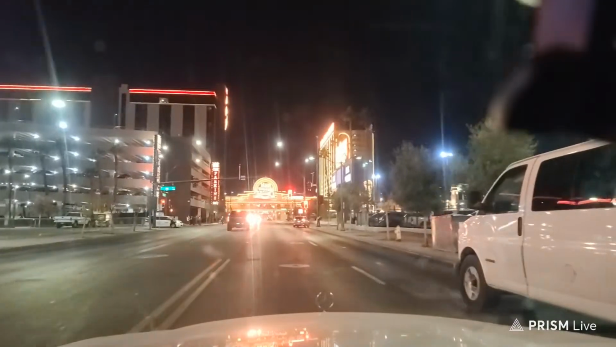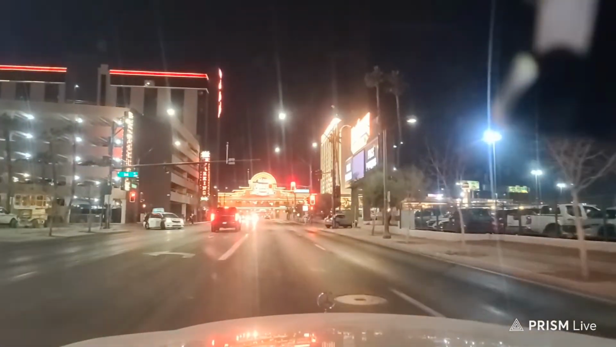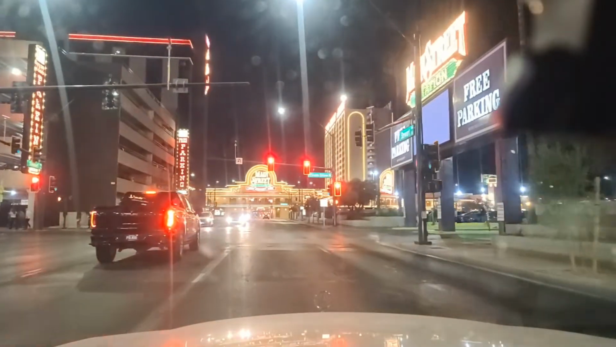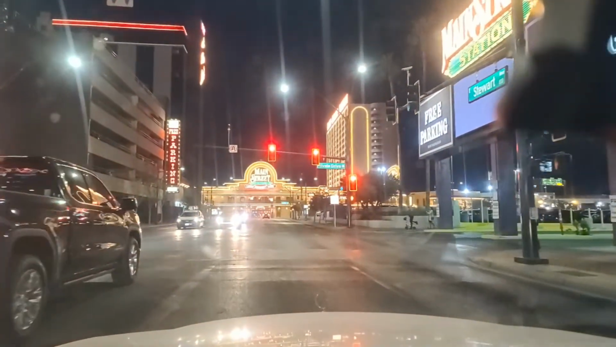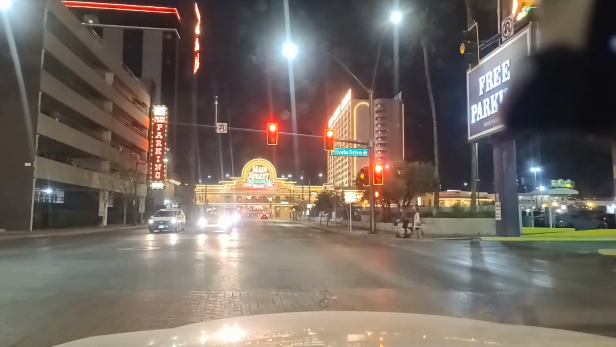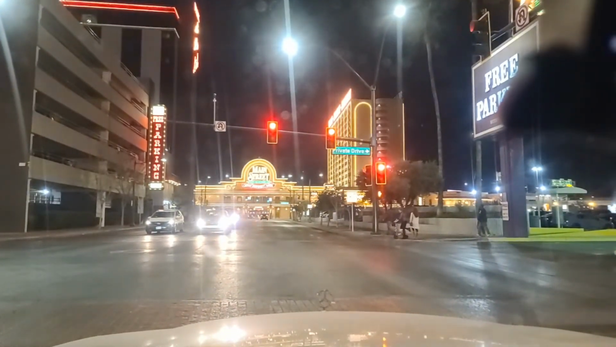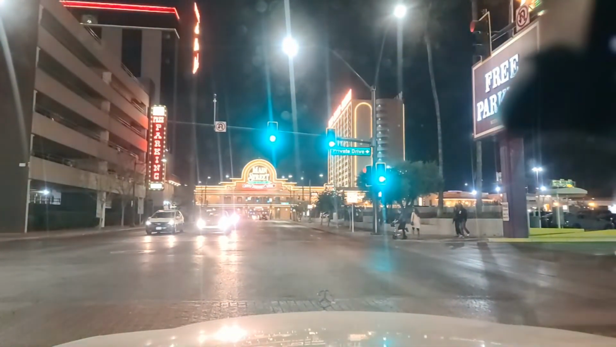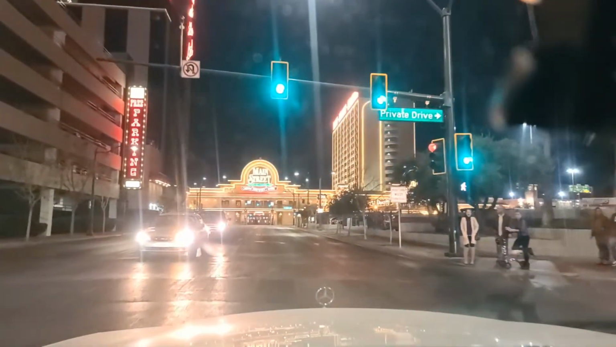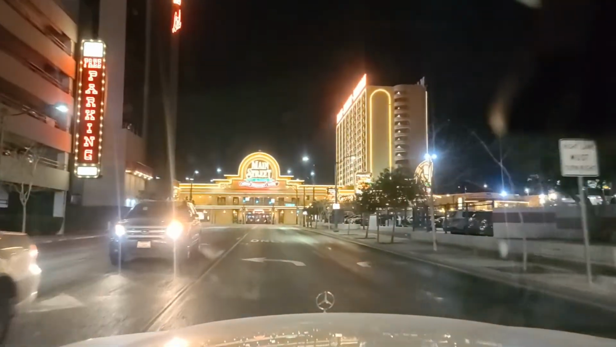And you can see Main Street Station there right in front of us. Main Street Station, not part of the Station Casinos from around town, but certainly a long-time mainstay here. The railroad track used to, well, it still does run, but not the passenger line, used to come right through the back end here, and so it would stop and folks would jump in and play the slots.